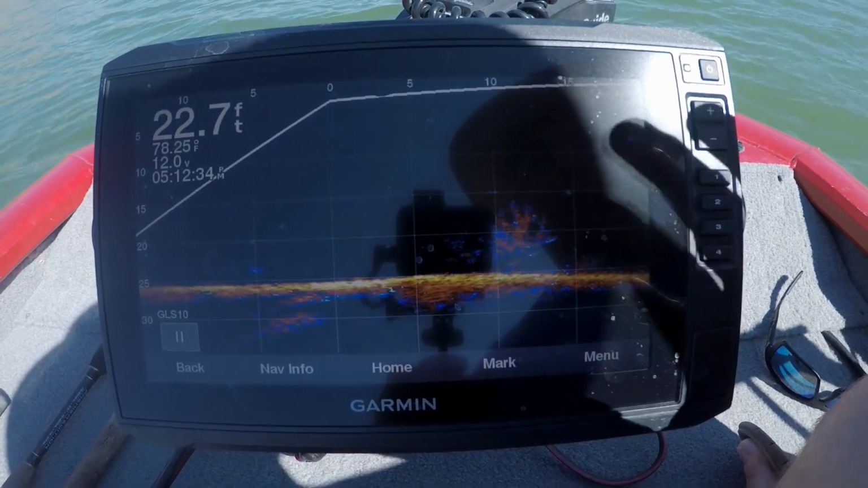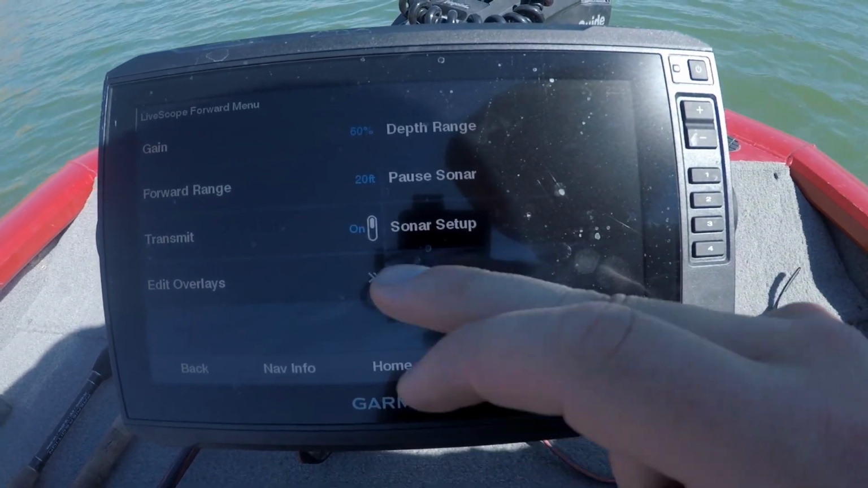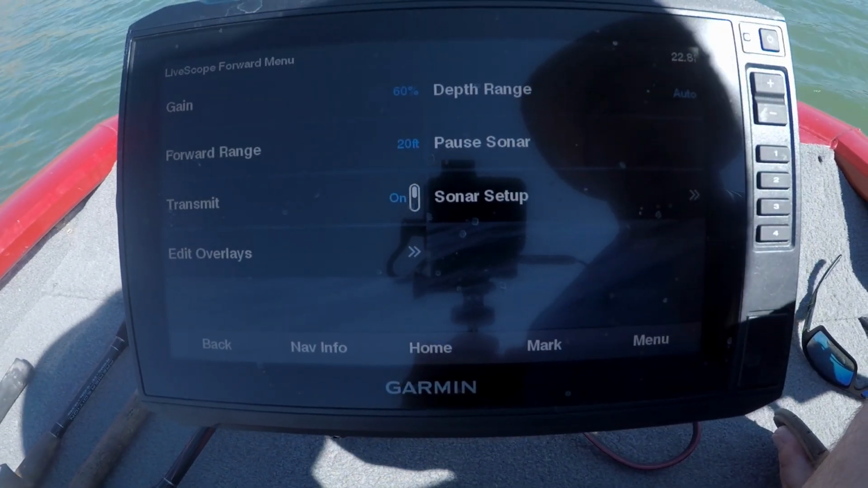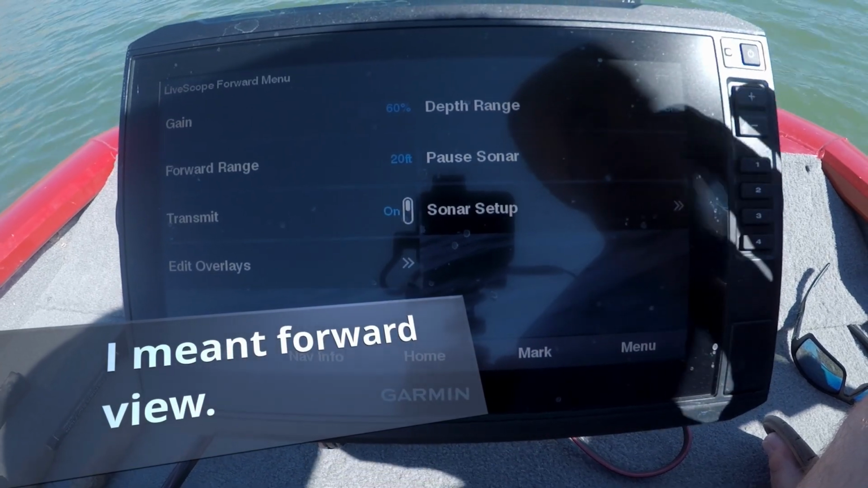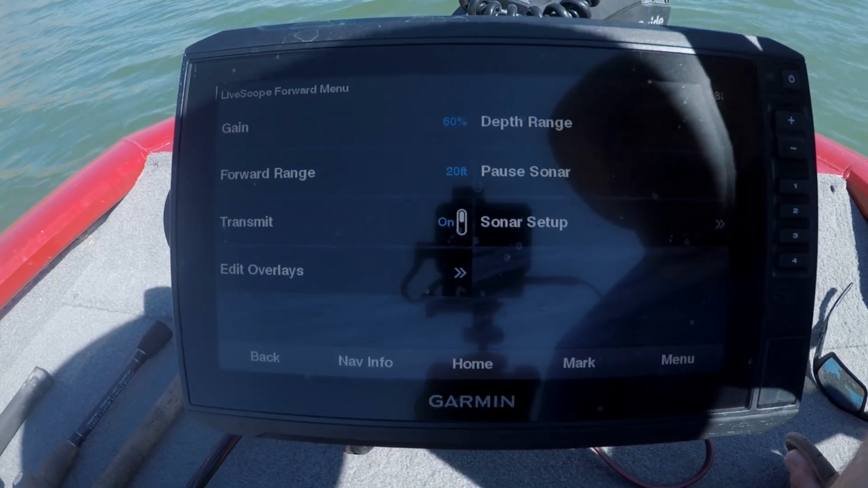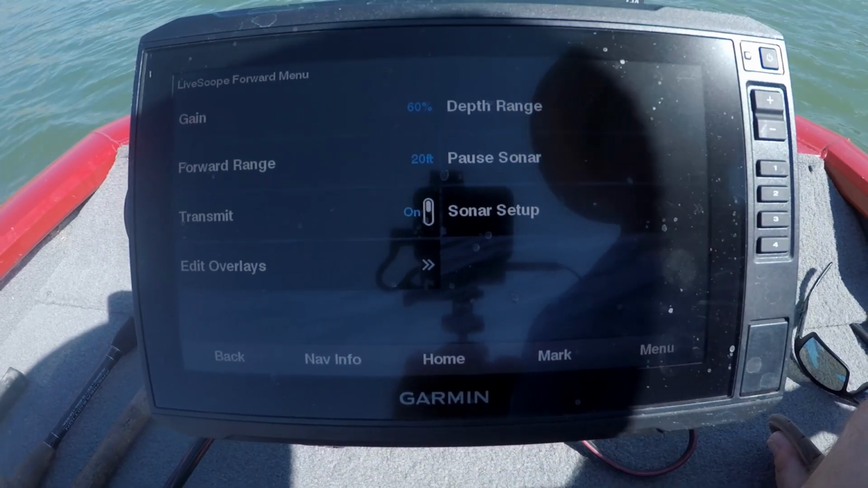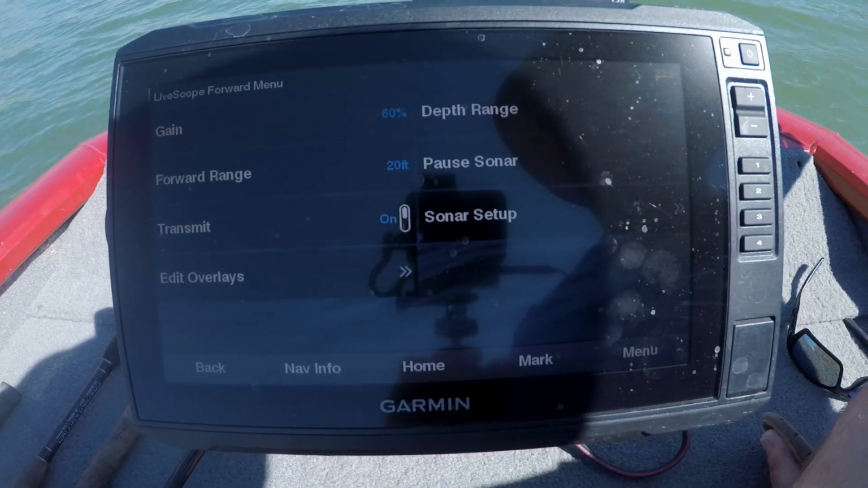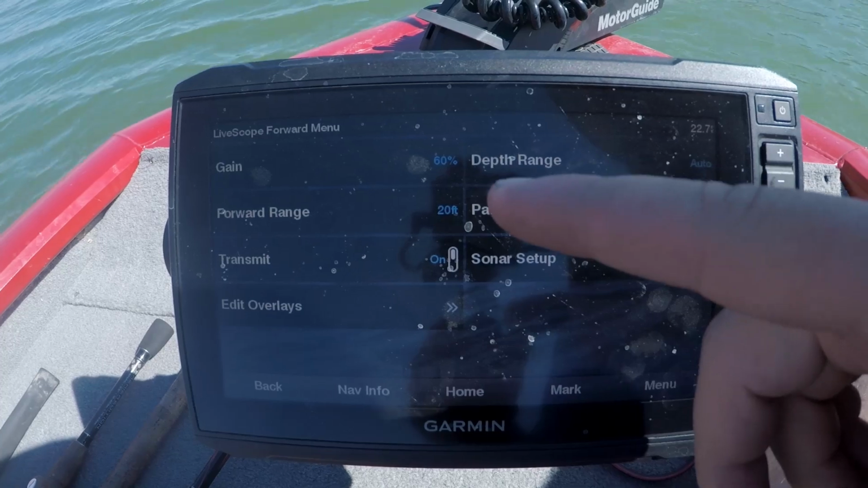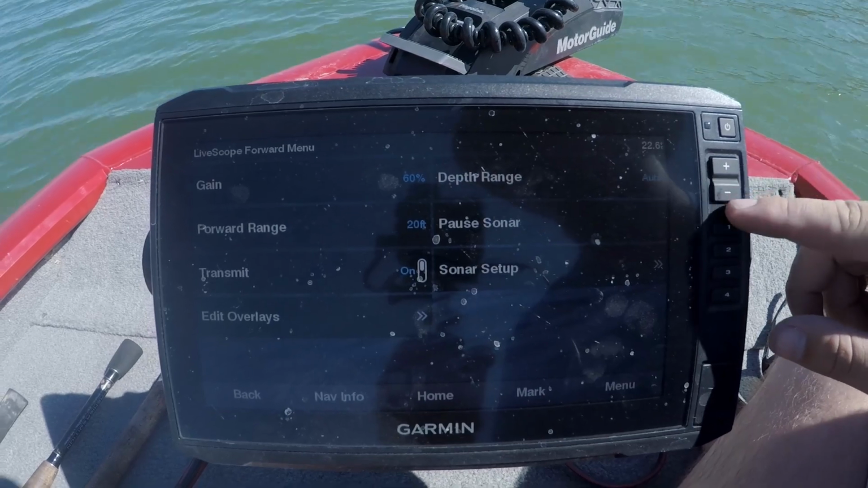There are a couple settings that we need to talk about here first. One is your depth range and the other is your forward range. I like to use Panoptix Livescope in the forward range. I don't really do any in the down scan or the down view. I always stick to forward, mainly because I like to cast and look forward, and if I'm vertical jigging, I will have it out there, away from the boat. So I leave my depth range in auto and the forward range. I have that where I can change it with the two shortcut buttons over here.